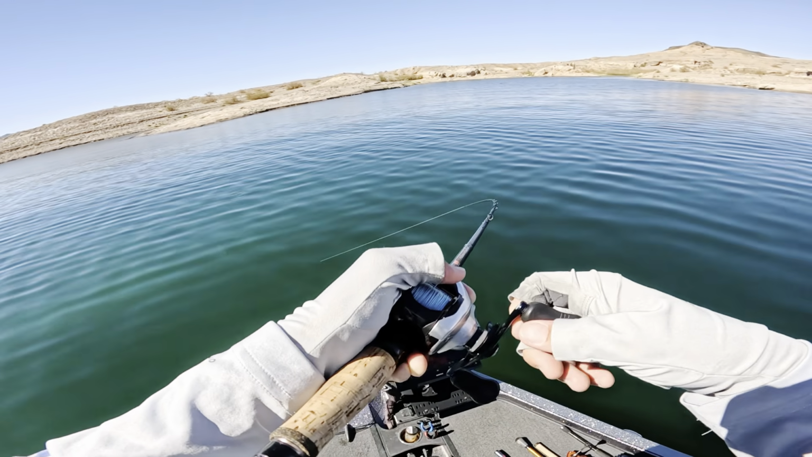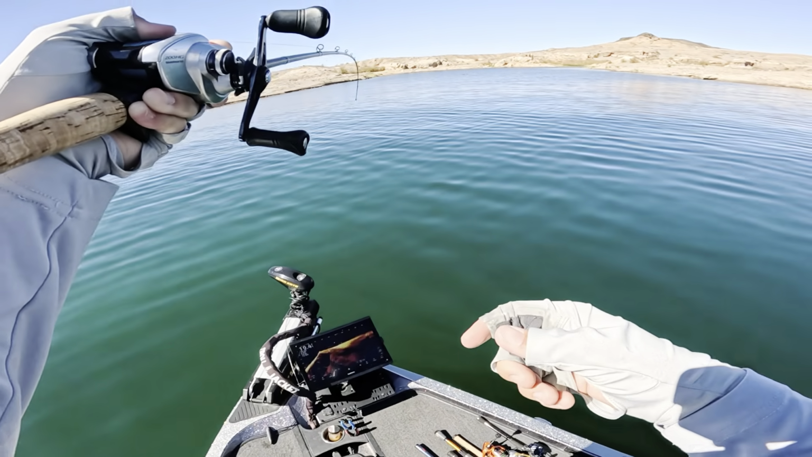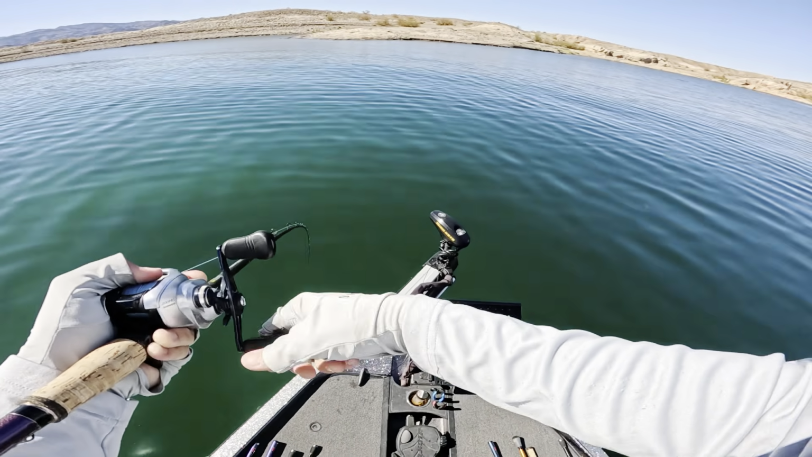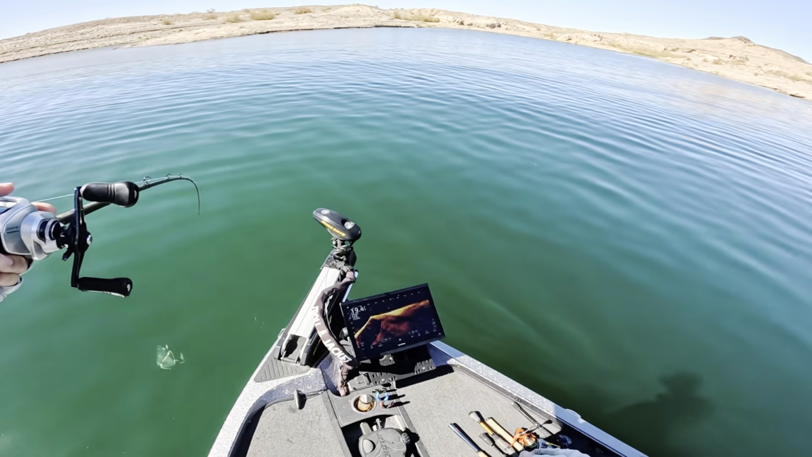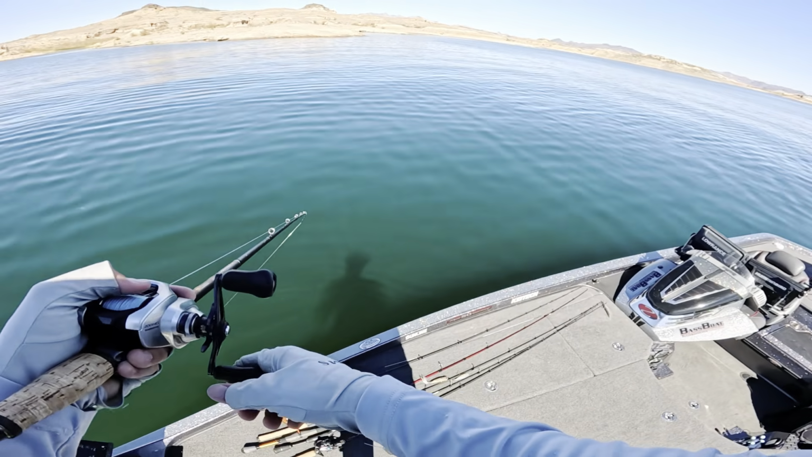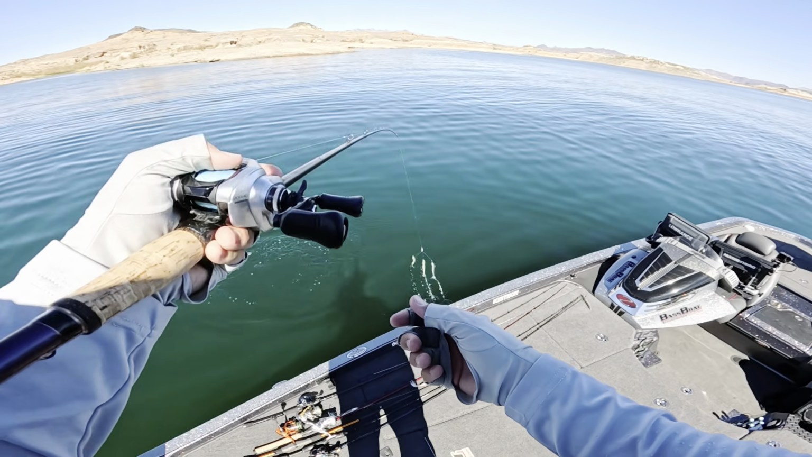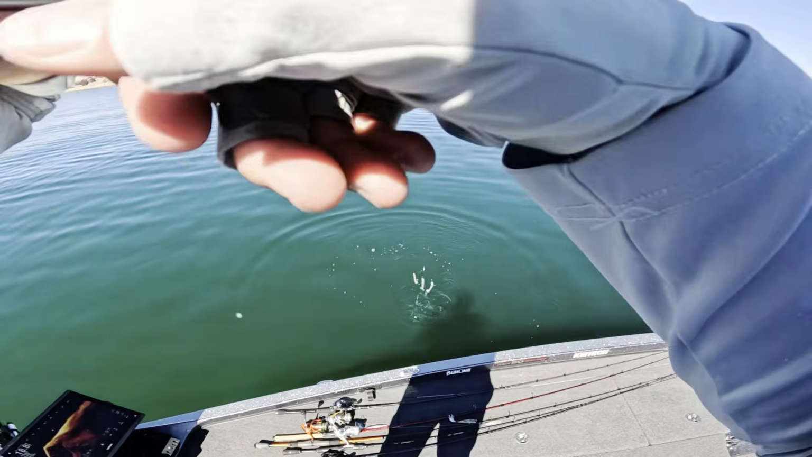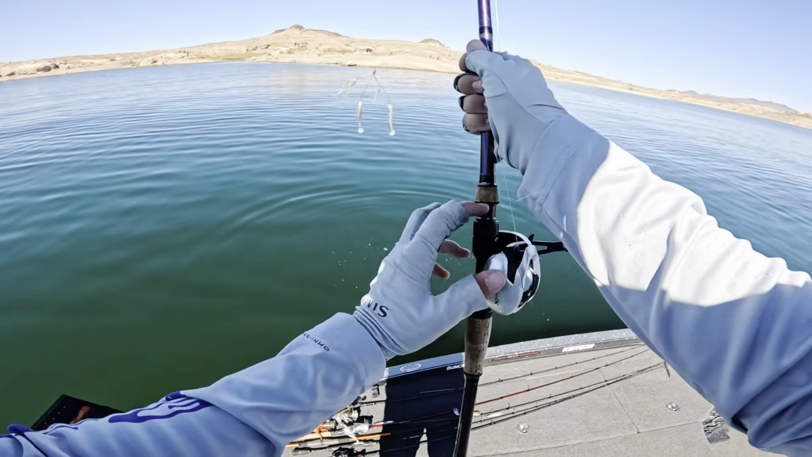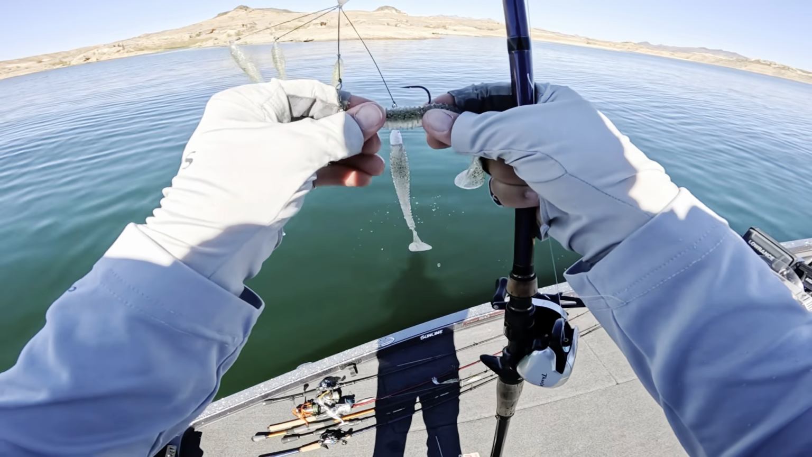Got another. Man, striper fishing with live scope feels like cheating. It's just too easy when you got it. Oh, quick release. Makes it easy for me. I am just fine with that.